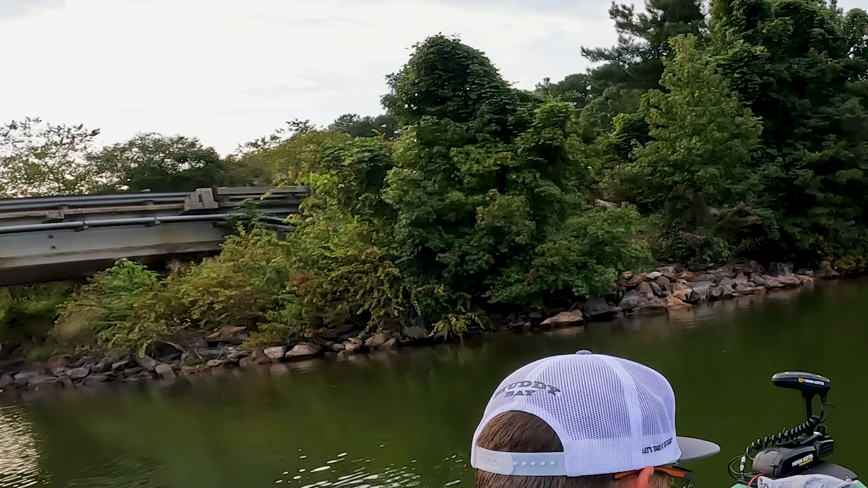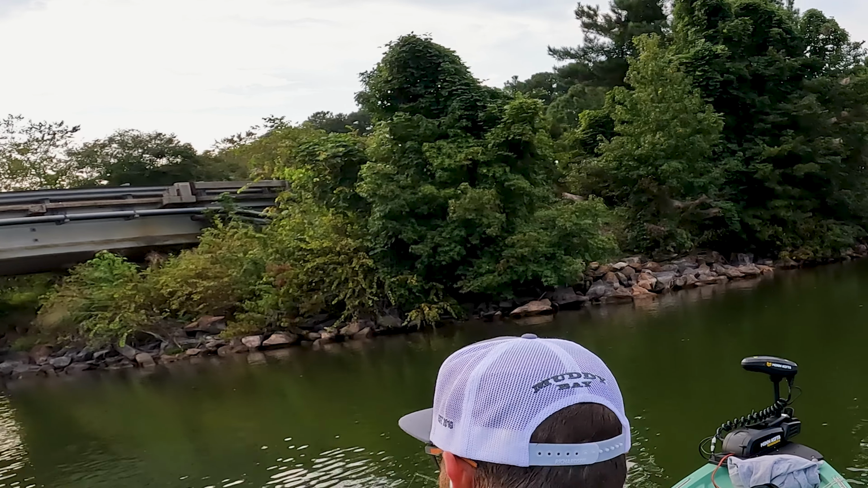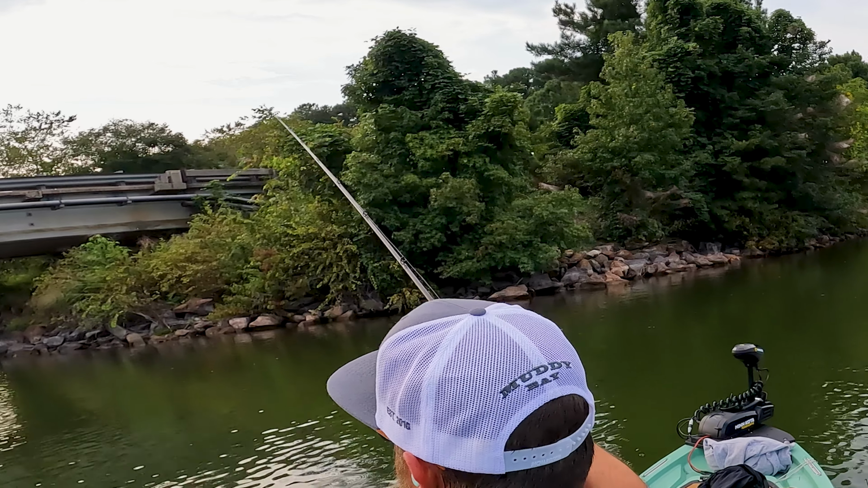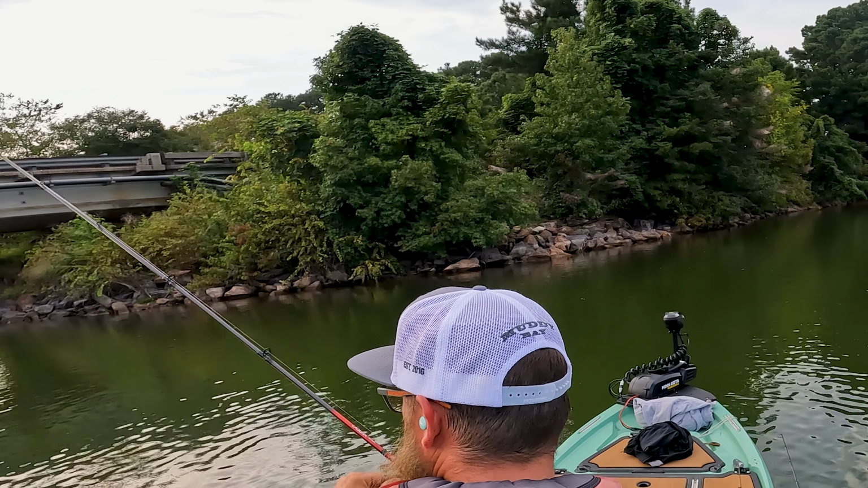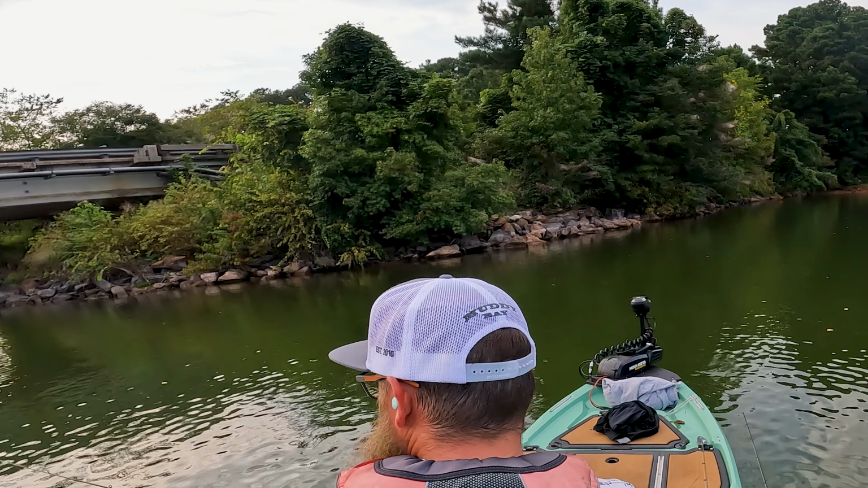I'm gonna run this bridge and then hit the pump station. I've got a long run to go, so I'm gonna tinker around, play with the camera, and then by the time I get to the pump station, it's probably gonna be dark. I wanna get my first fish off the board and get the night rolling.